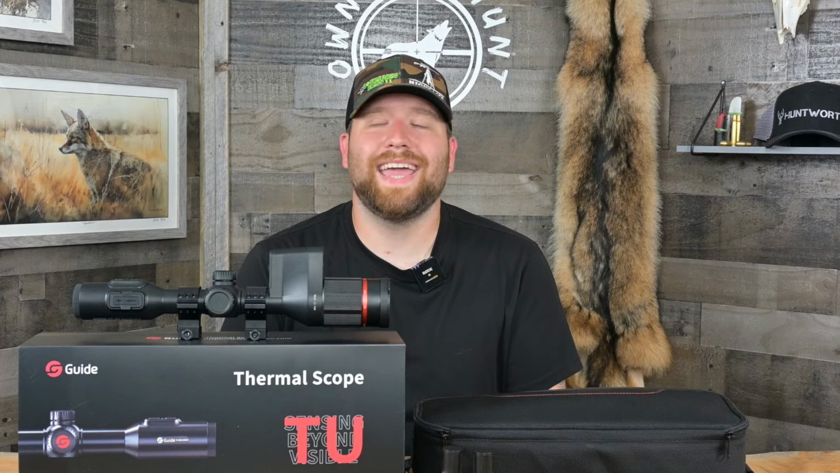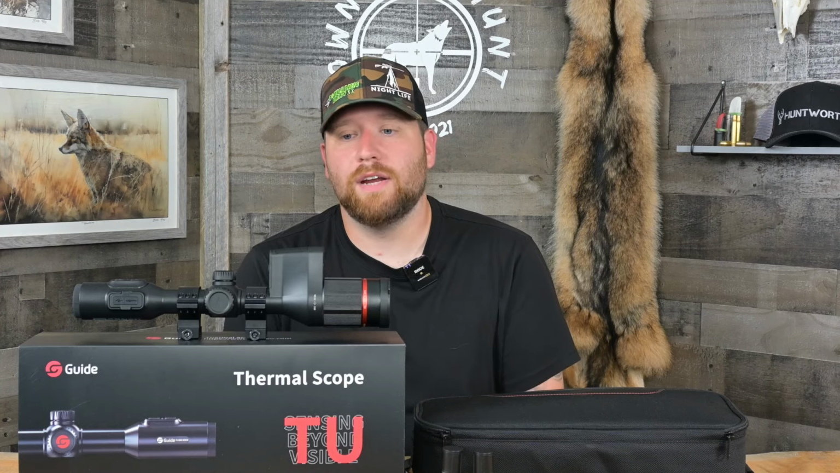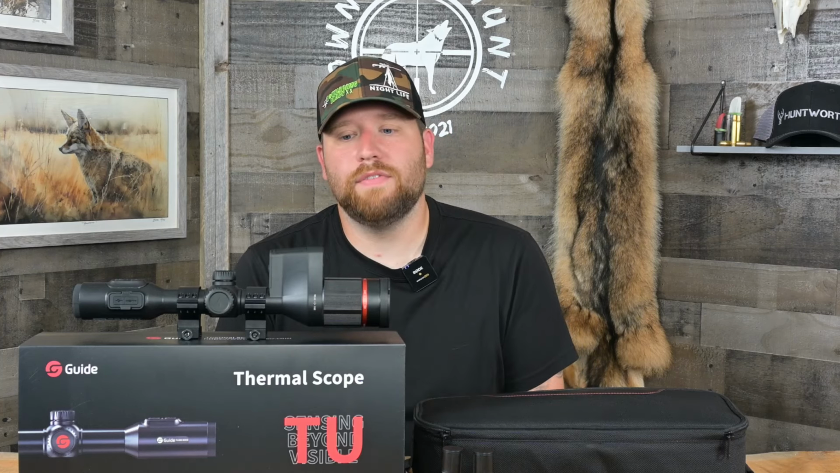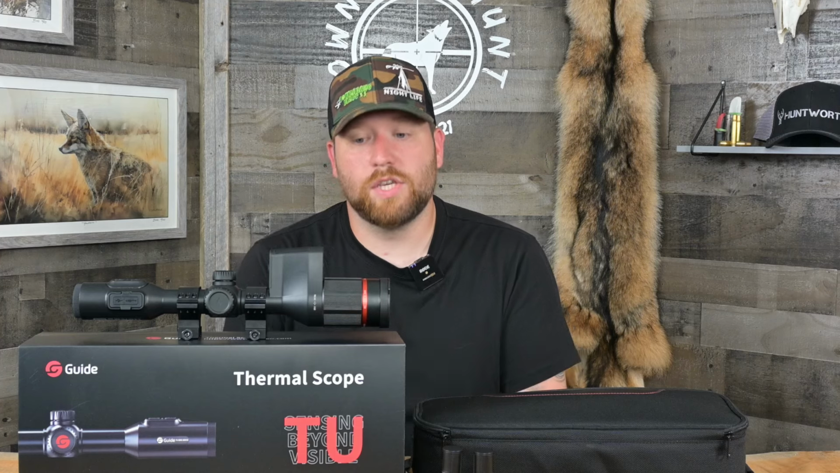The fact that it has a laser rangefinder built in, you don't have to zero it, you don't have to worry about an external battery for it. That is a huge pro of mine. I hate external laser rangefinders. I've used multiple now. I've used Rix's, I've used iRays. None of them seem to work amazing. You have to fiddle with them a lot. You've got to manage another battery. Just don't like them. So the fact that Guide went with an integrated built-in laser rangefinder, just love that. You just can't go wrong. Is it perfect? It's not. The scope is not perfect, but it is a lot of scope for the money.